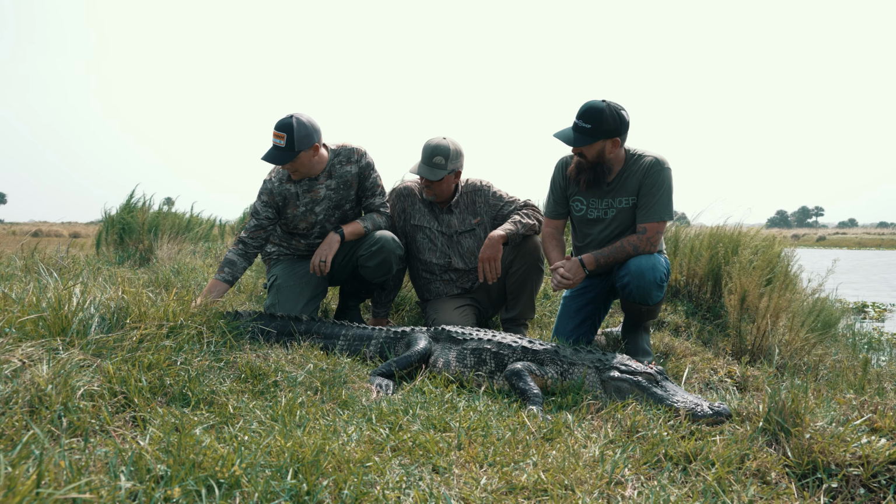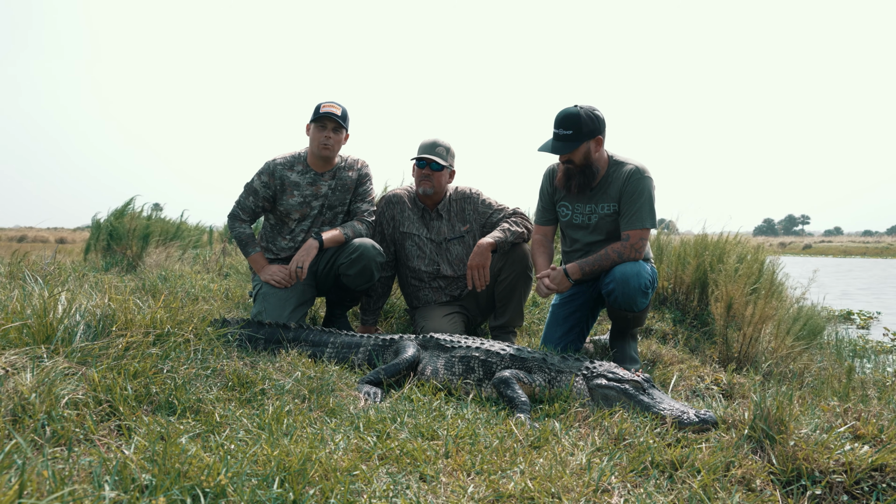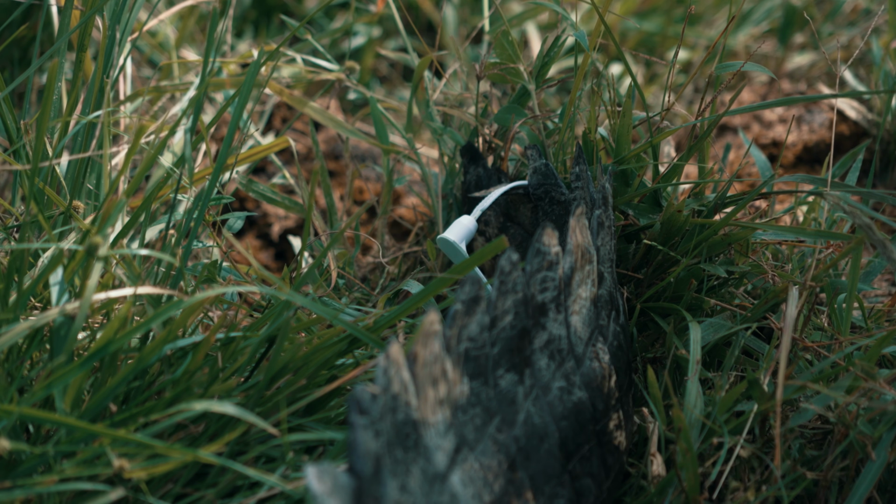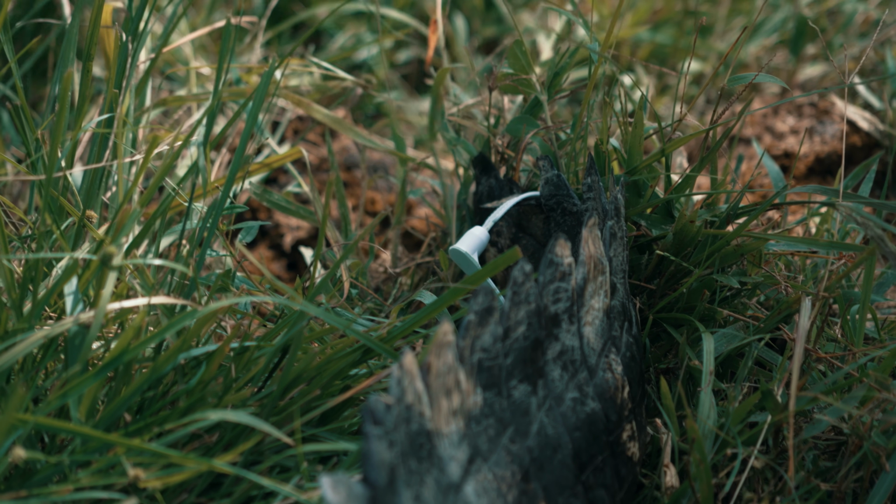Like I said, every one we've shot so far is missing a part, whether it's a leg or part of a tail. This one's missing 6 inches off his tail. That probably would have made him a 9-footer. How old are these gators, this size? A gator this size could be 20-plus years old.